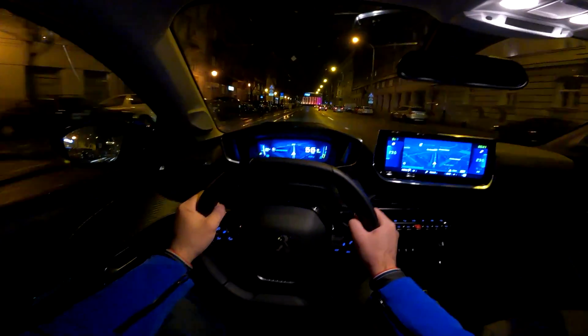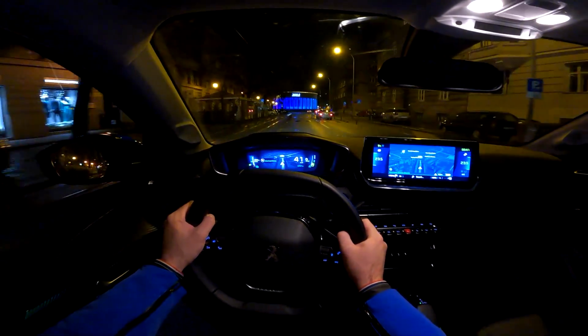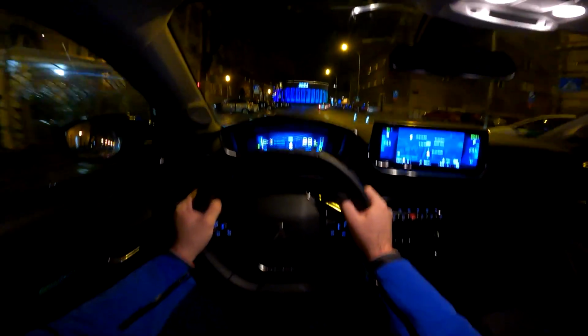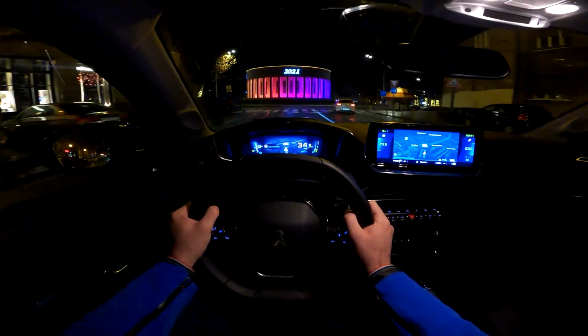Speaking about acceleration, 8.1 seconds is really impressive for a car like this, and have in mind that this car does have 1.5 ton because of all the systems and batteries and all those features.